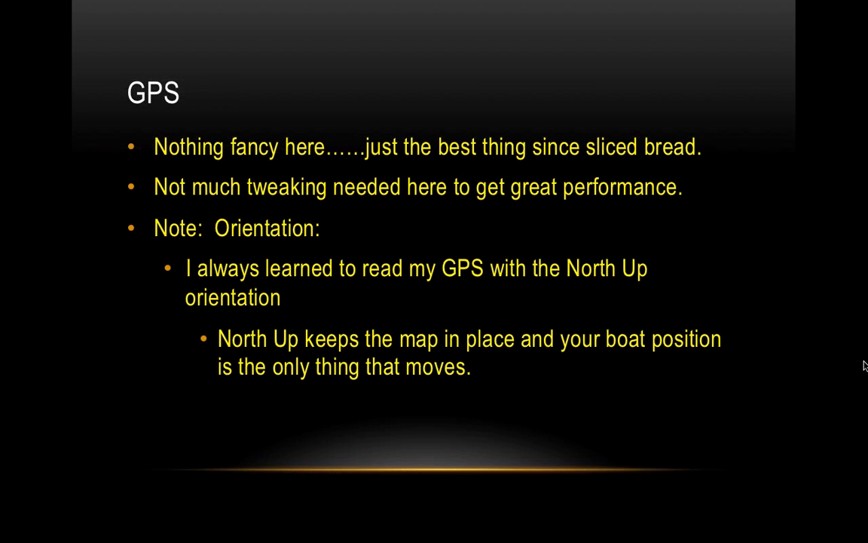But then you can also do what direction you're facing. So your boat doesn't really move, but the surrounding terrain moves. I don't really like that. I like north up because nothing moves around me. I'm the only thing moving on the lake. I get kind of turned around if I have the orientation the other way.